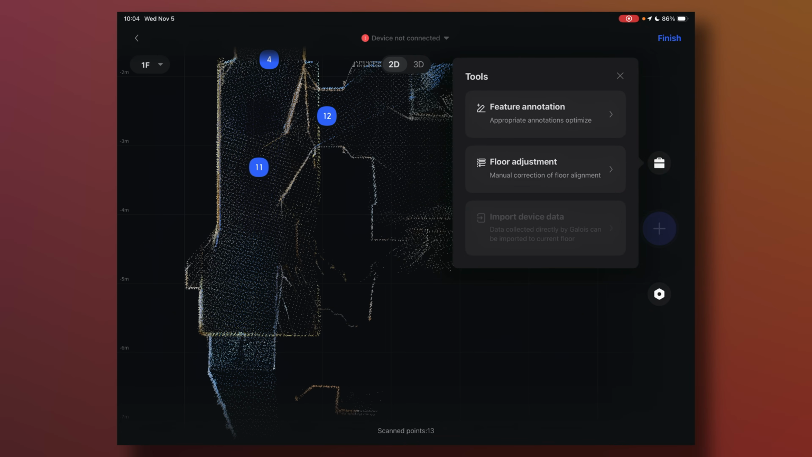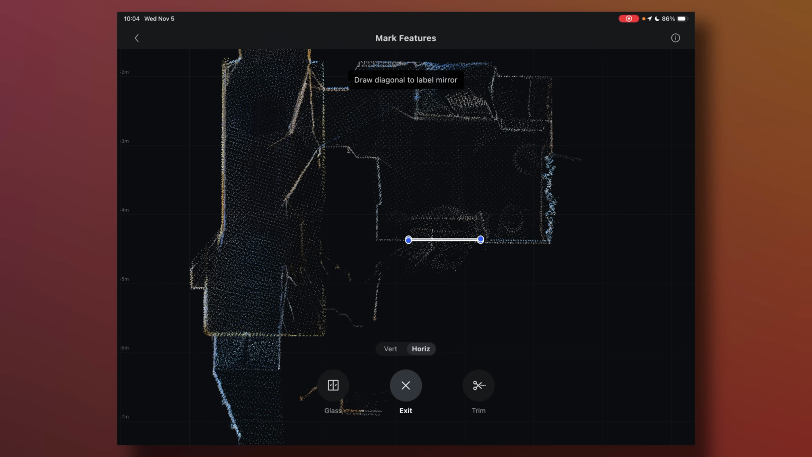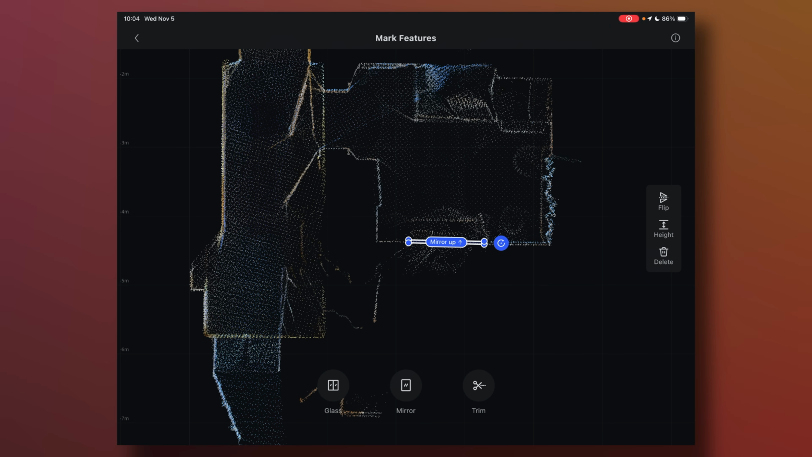By going into here and choosing Feature Annotation and selecting Mirror, I'll now drag a horizontal mirror across the wall here. So now that it's defined as a mirror, when the cloud data does its final analysis, it knows that that is reflective information and not to think of it as a hole in the wall.